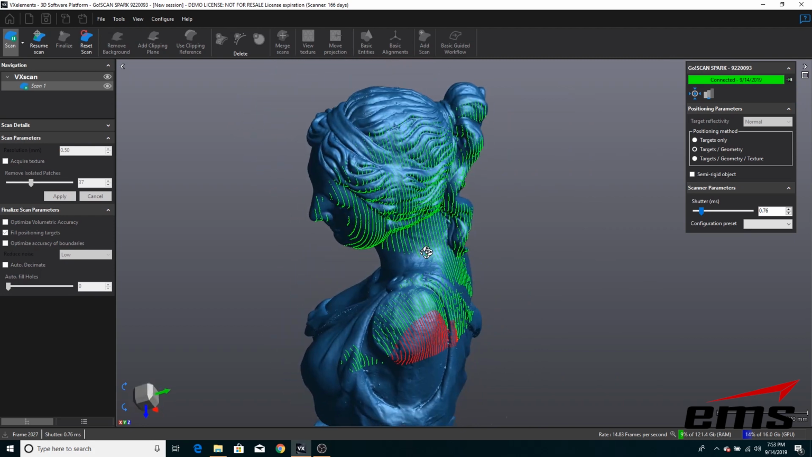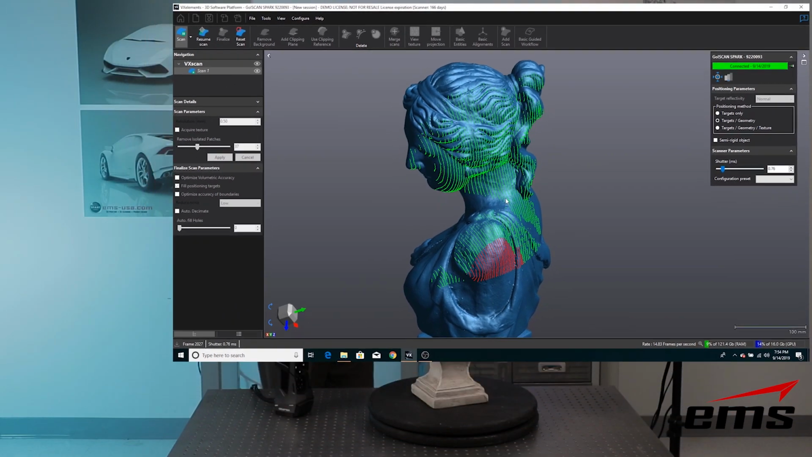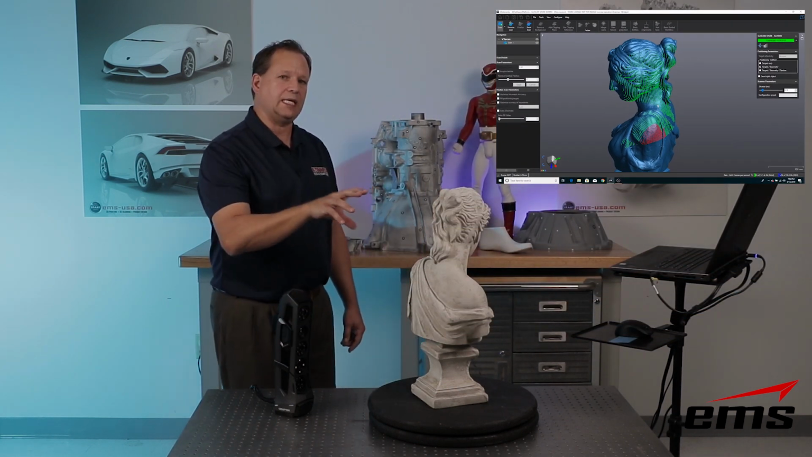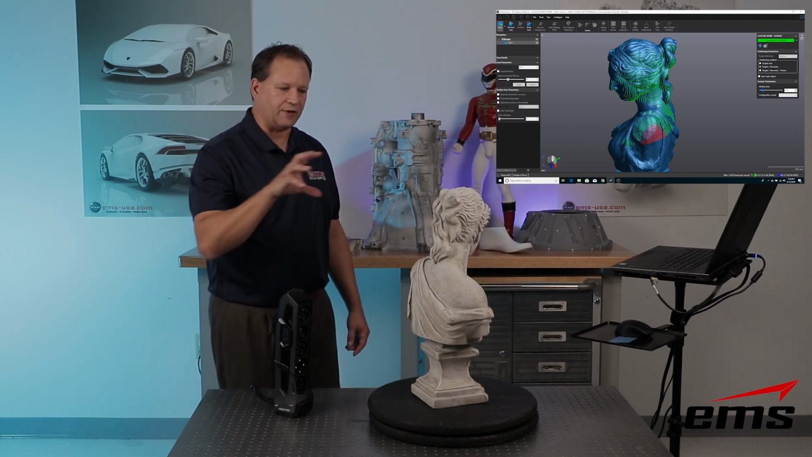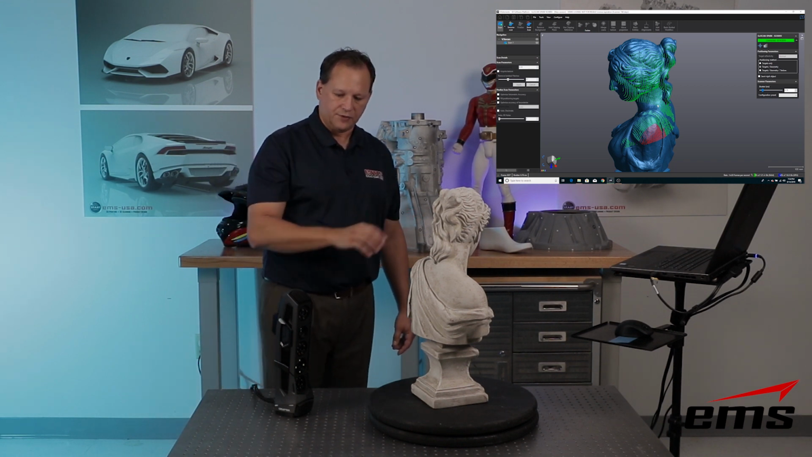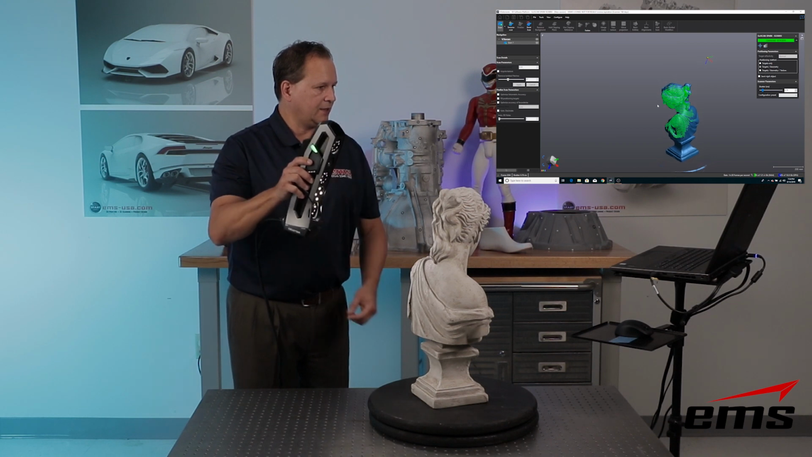Now, since I'm not using targets, when I stop scanning and want to start scanning, you see this area on the screen here. I need to start scanning in that same spot because I've got to start where I left off. I've got to match back up to that geometry and continue scanning. So when I go to scan again and I push the button, you can see it locks on.